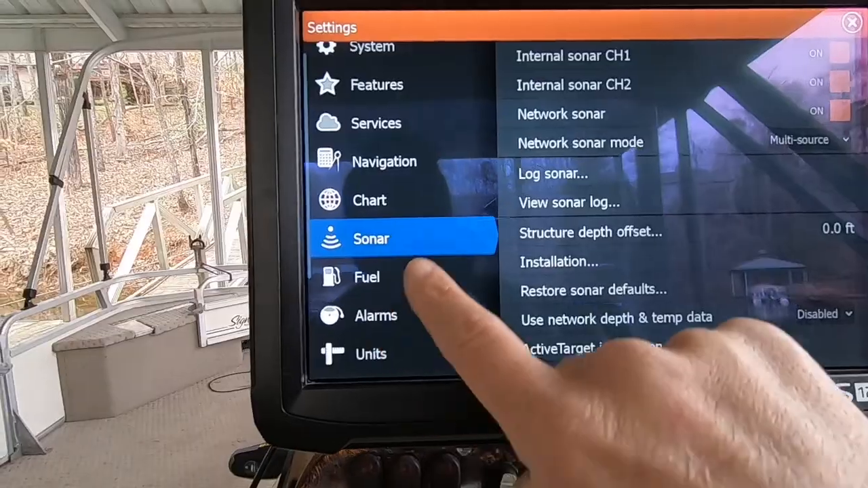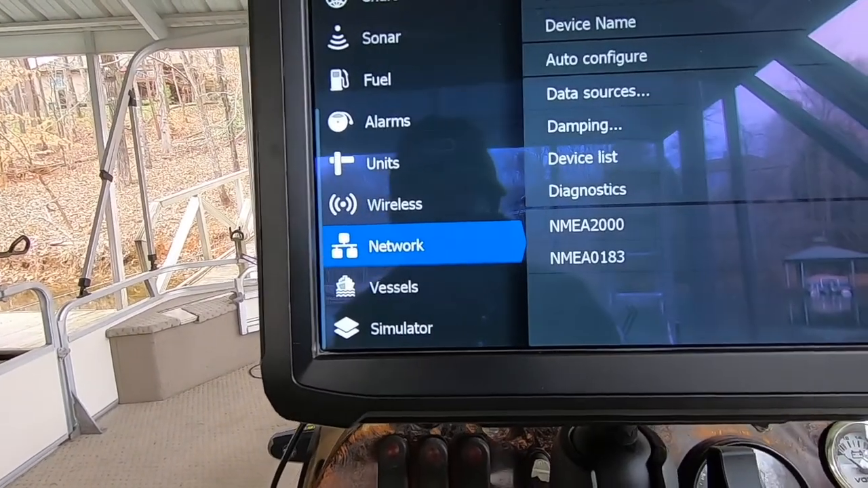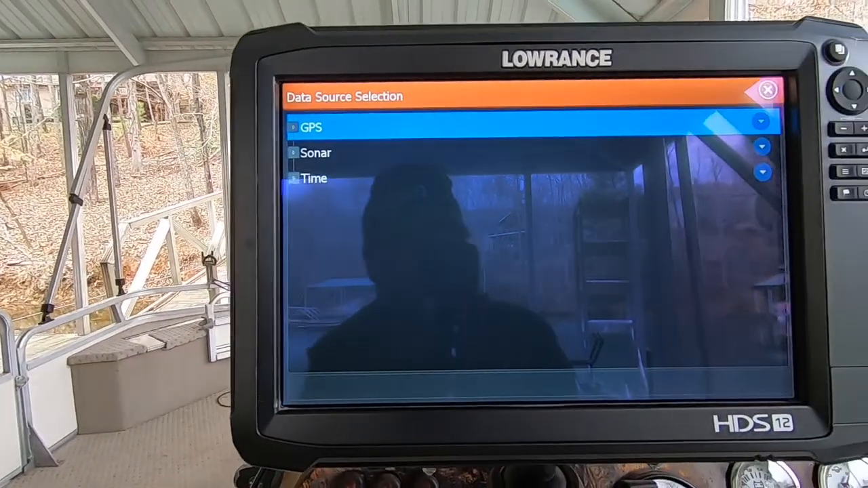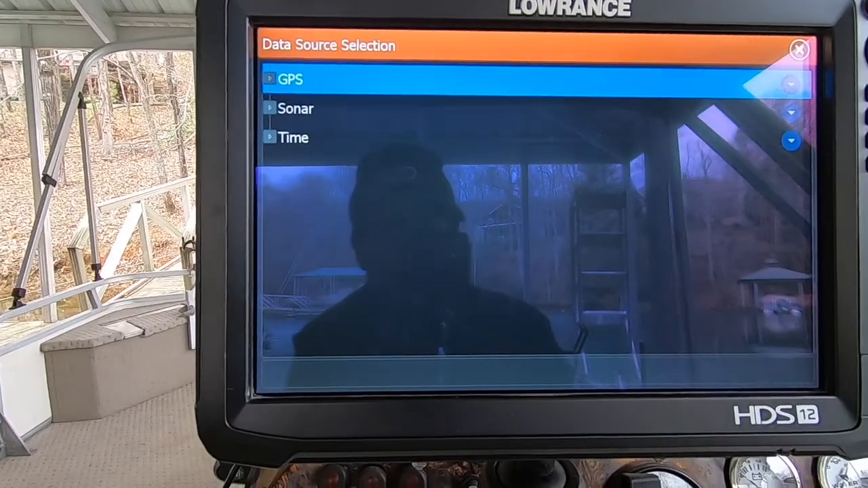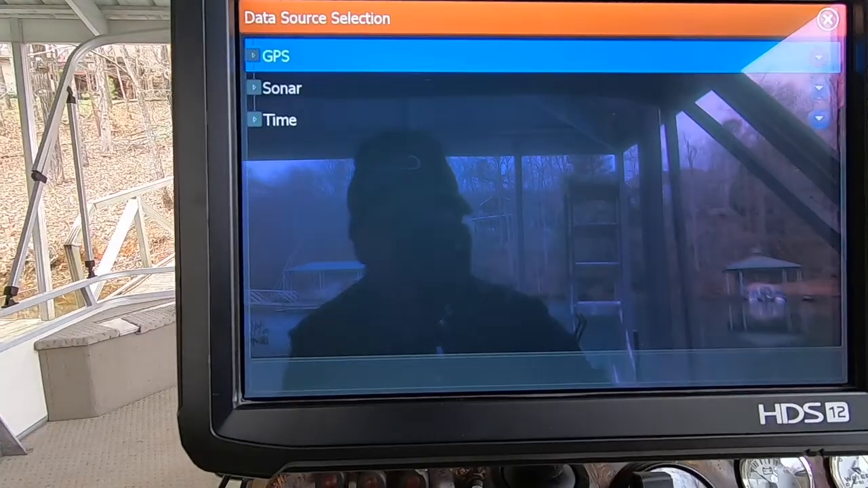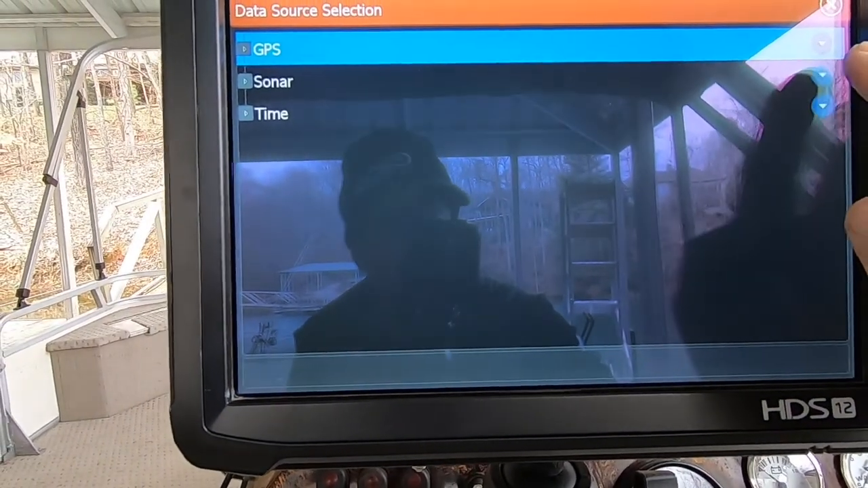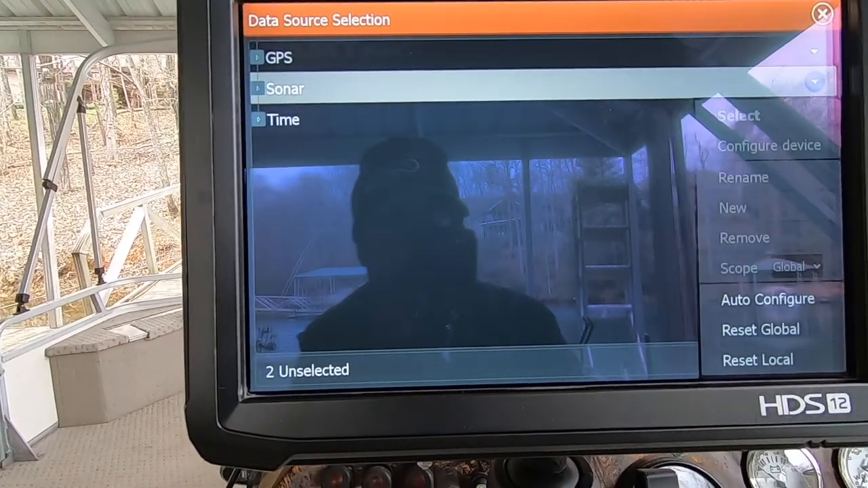I'm going to scroll up, and I'm going to go to network. From network, I'm going to go to data sources. That brings up this screen. When you go to data sources, we've got GPS, sonar, and time. The temptation here is to go, okay, well I need sonar, so I'm going to get my drop down menu and touch that.